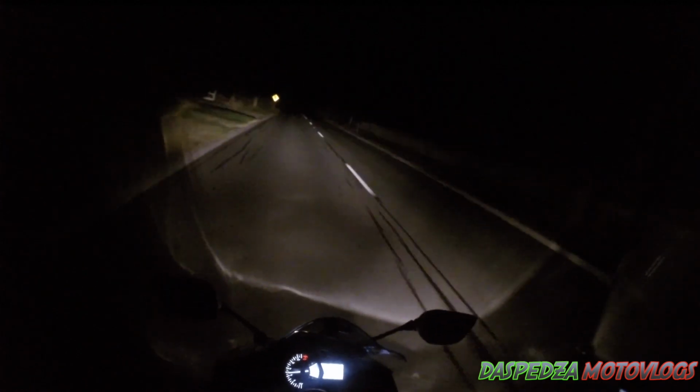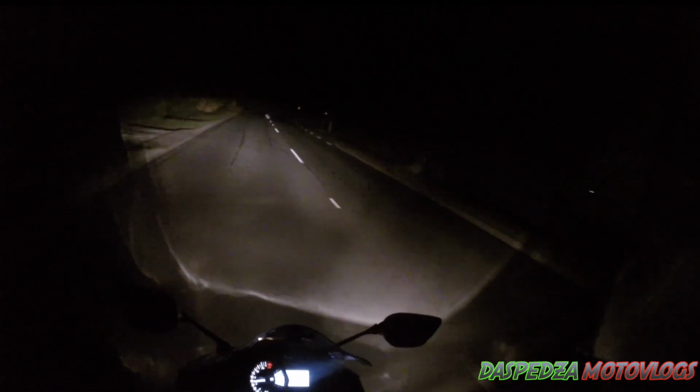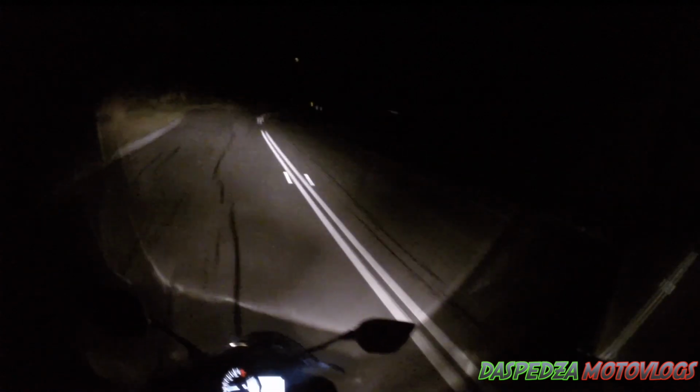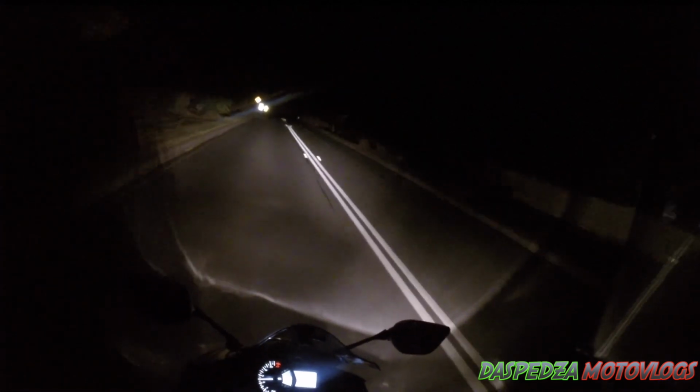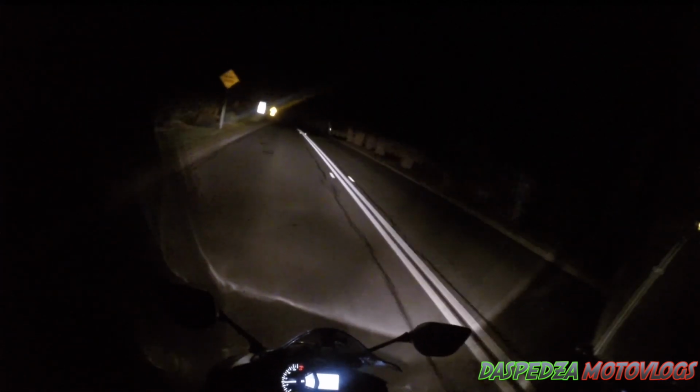If cars didn't flash me, which they do when I have high beam on the bike, I'd just run around on high beam. But it's just so annoying, actually. It's just so annoying trying to turn high beam off all the time.